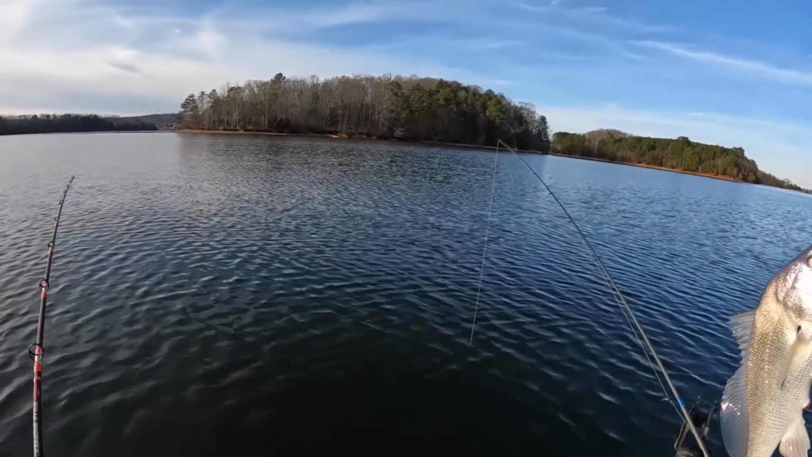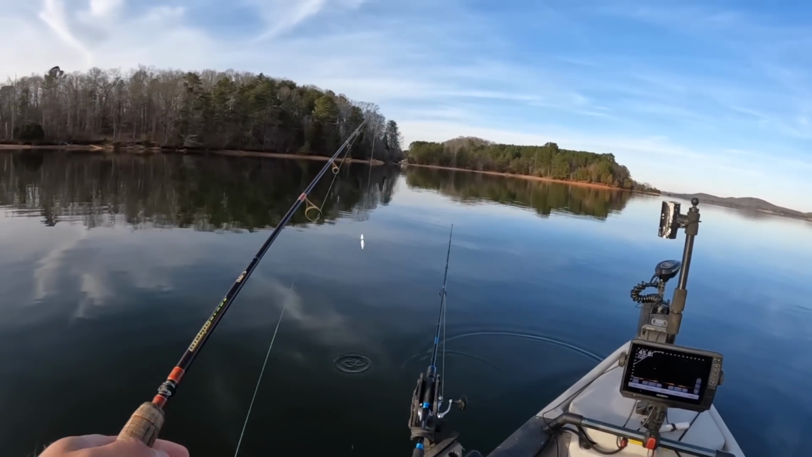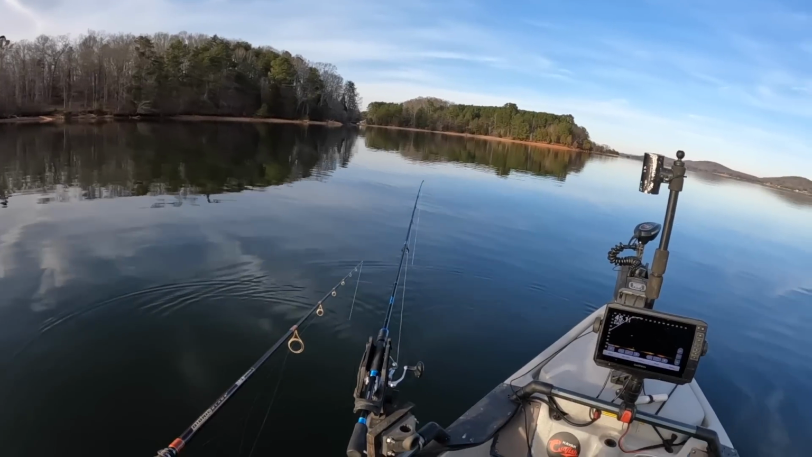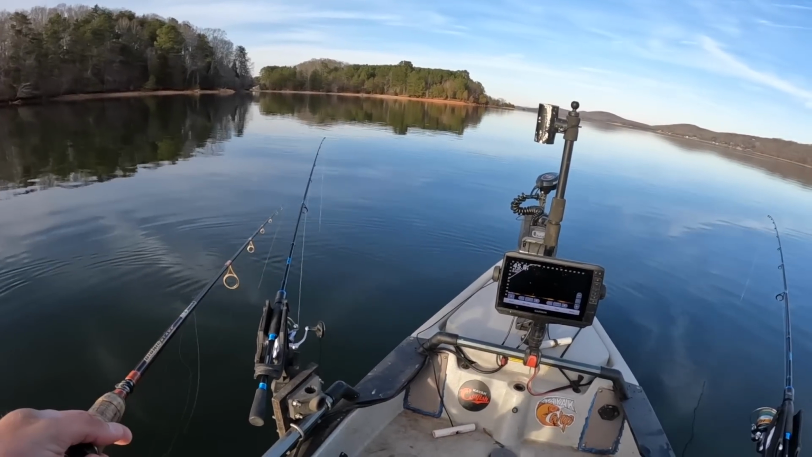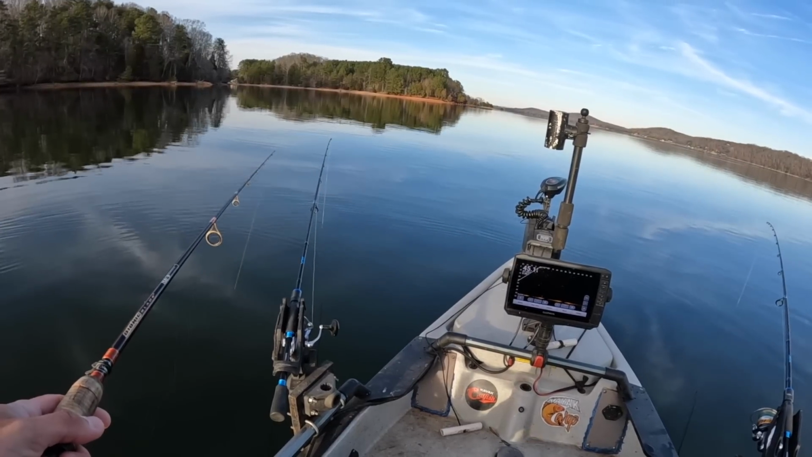Folks, I'm gonna take him with us. Boy, he is right under me almost. Let's see if we can. I'm gonna try to turn the camera here. See that mark right there? I'm about to put this jig right on his head.